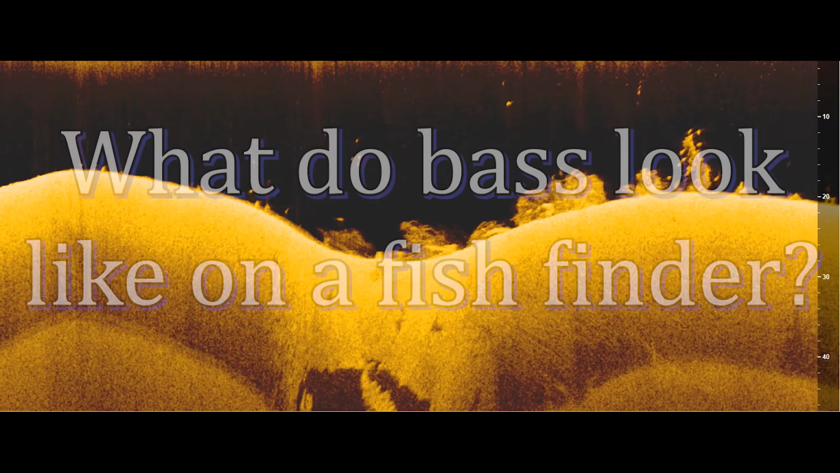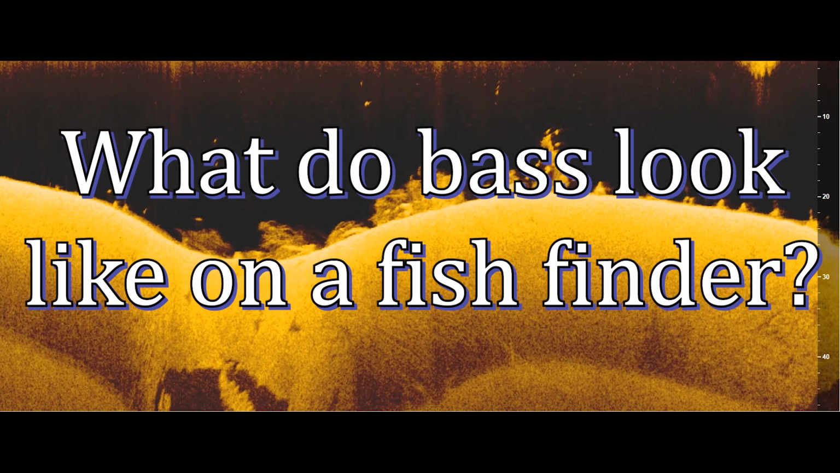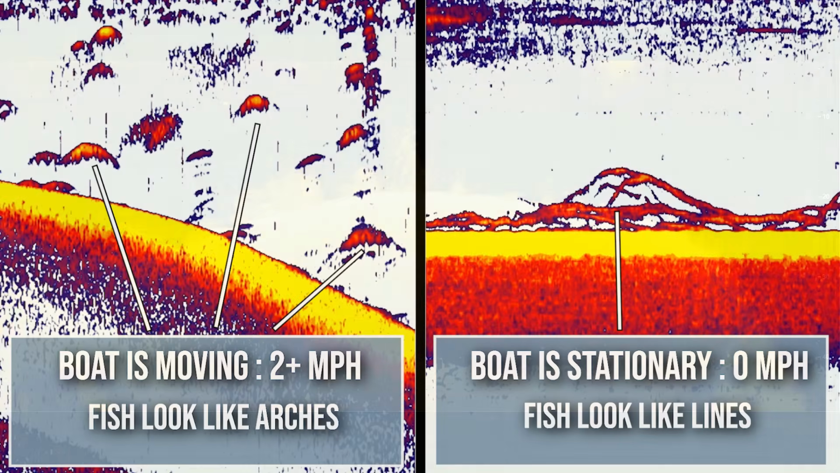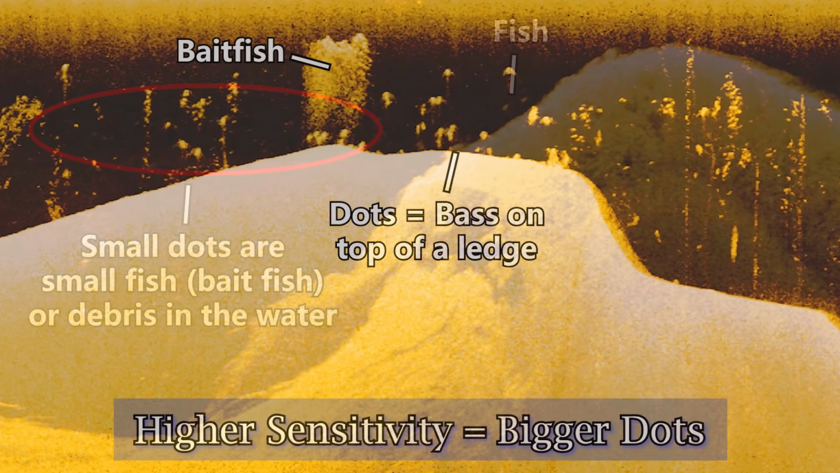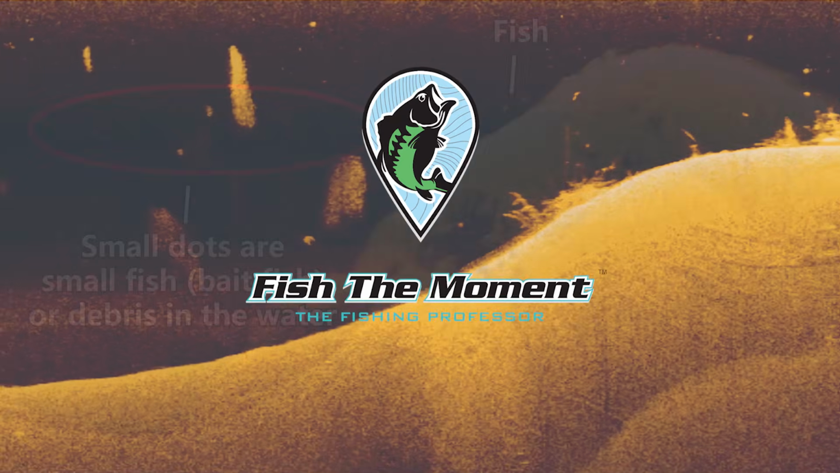Today, I want to answer a question I get all the time, and it's, what do bass look like on a fish finder, and how can you differentiate bass from other species of fish? And so we're going to look at different views from my Humminbird unit, the 2D sonar, down imaging, and side imaging to show you what bass look like, what other species of fish look like, and what other pieces of cover and structure look like as well that you might be confusing for bass. And so should be a really interesting video, so let's get into it.